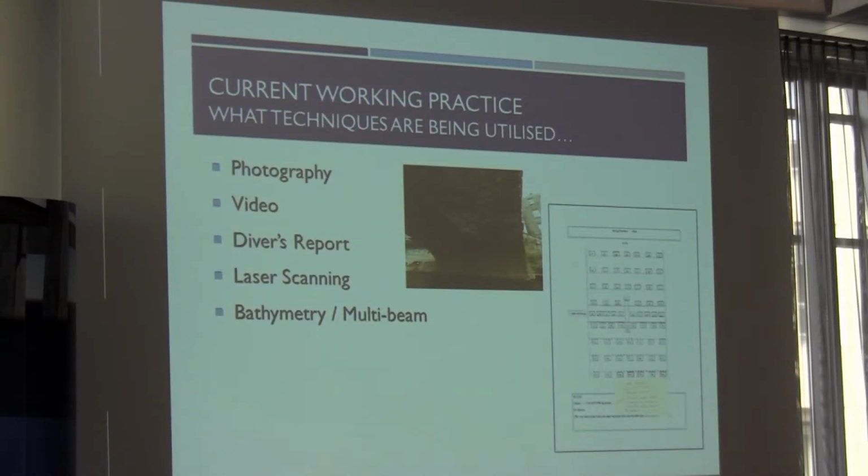So you're getting photography, videos, diver reports. Laser scanning can provide three-dimensional information, but also, say, bathymetry and multi-beam data as well. So that's what currently you're getting.